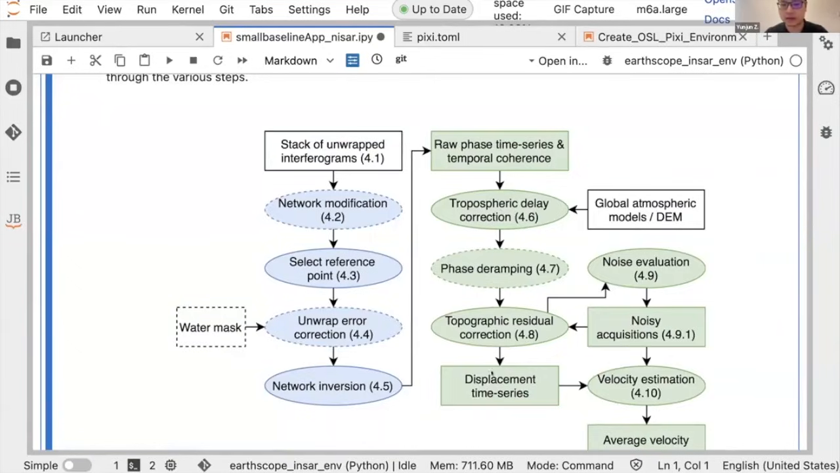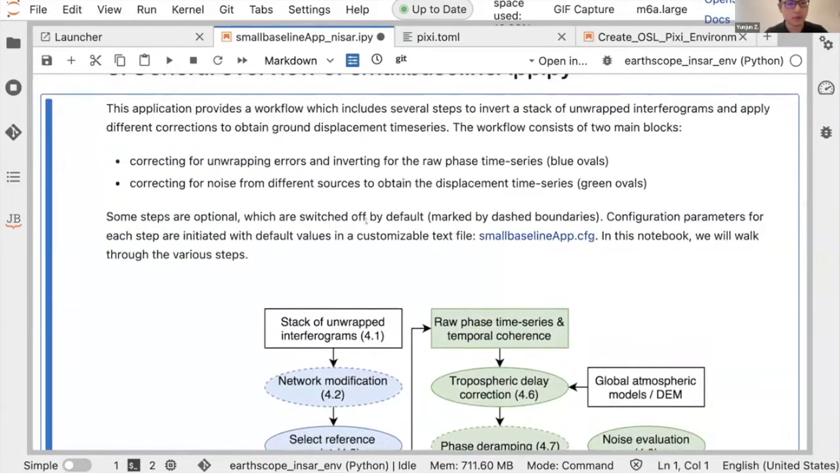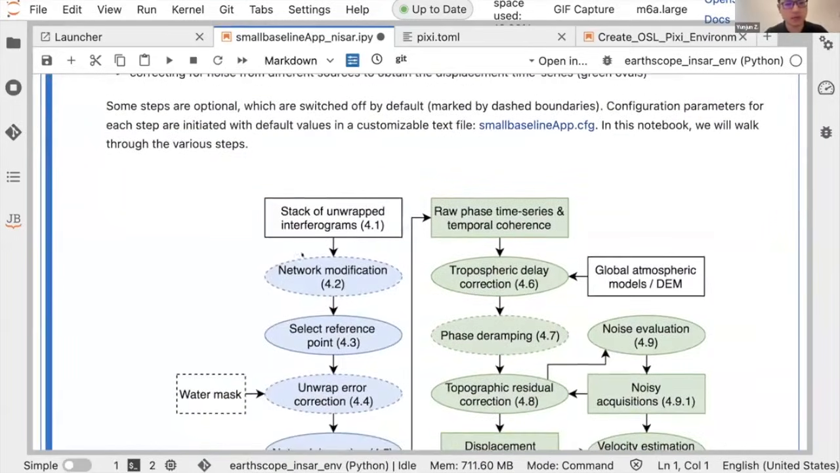And then at the end, we can get the displacement time series and try to estimate some time functions such as the linear velocities. Some options are optional. They are turned off by default, and they are the steps with the dashed boundaries. The solid ones are required, and each of the steps can be configured and initialized with default values in a text file. You can click the link here.